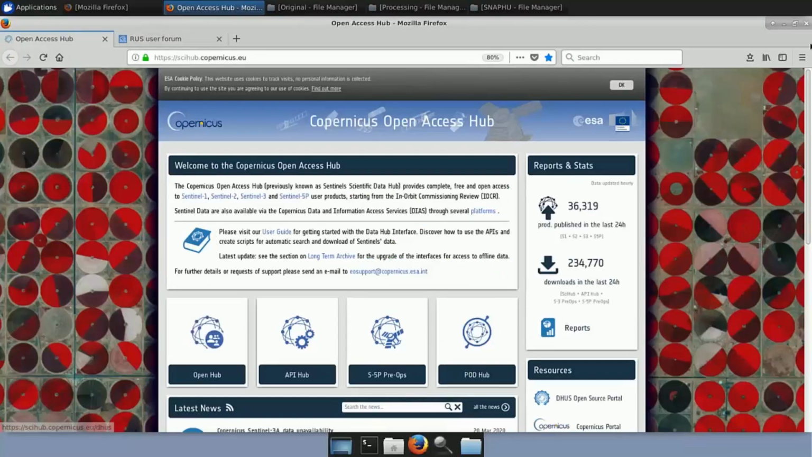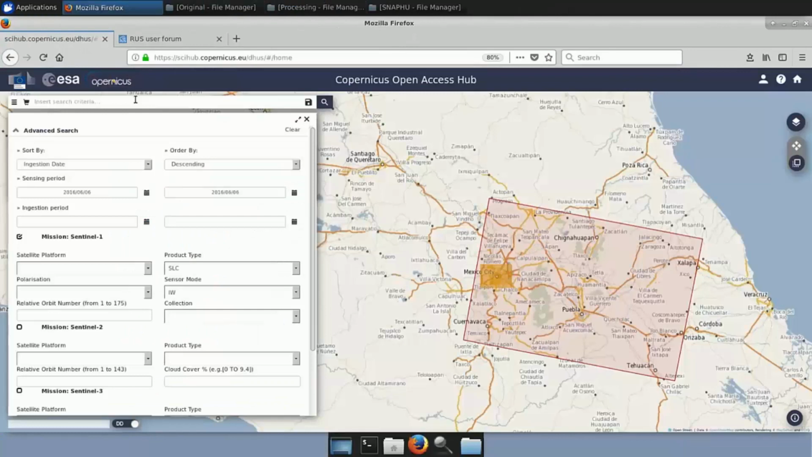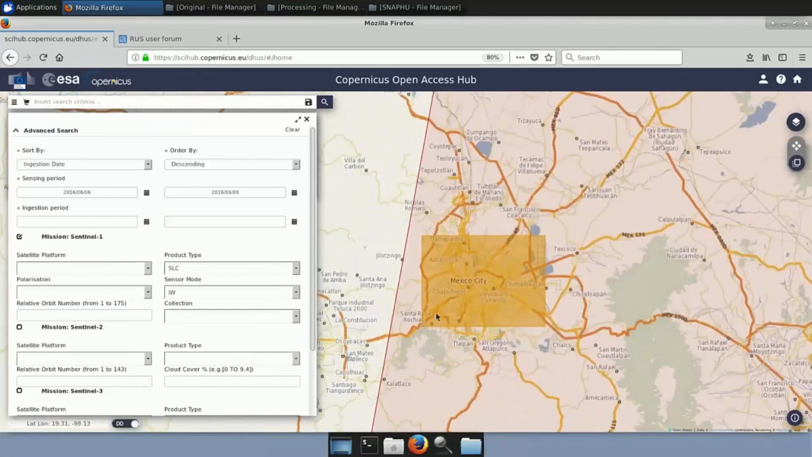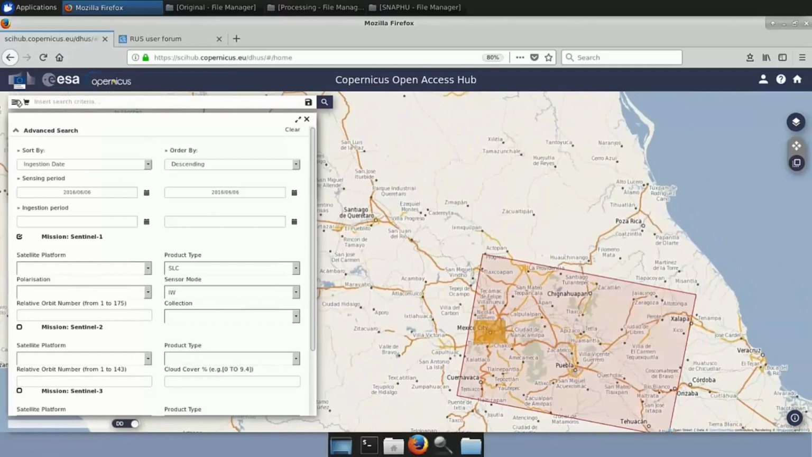So let's go here to the Open Access Hub. If we click in the Open Hub, I have already opened it. So we have it here. We just go here in the Mexico City area. We navigate and we create this small rectangle. Once we do that, we go here on the left on the options and we select as sensing period 6th June of 2016 as the start and an end day.